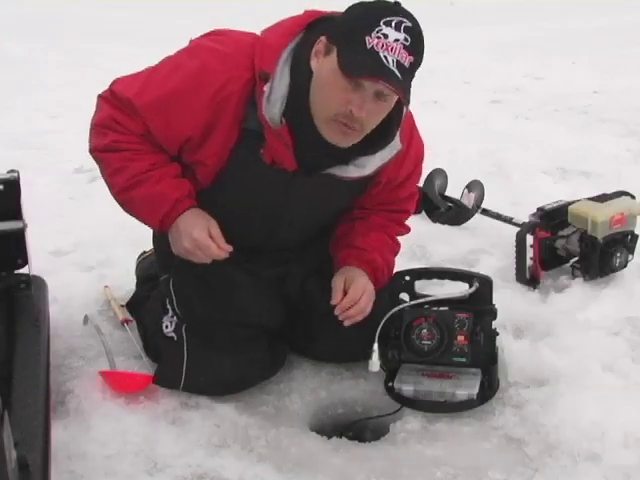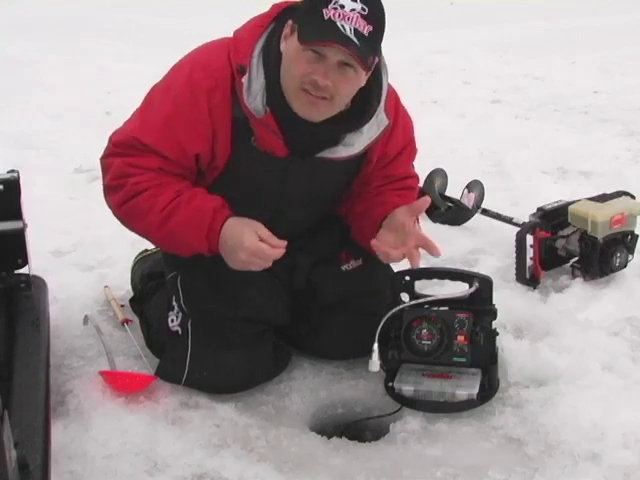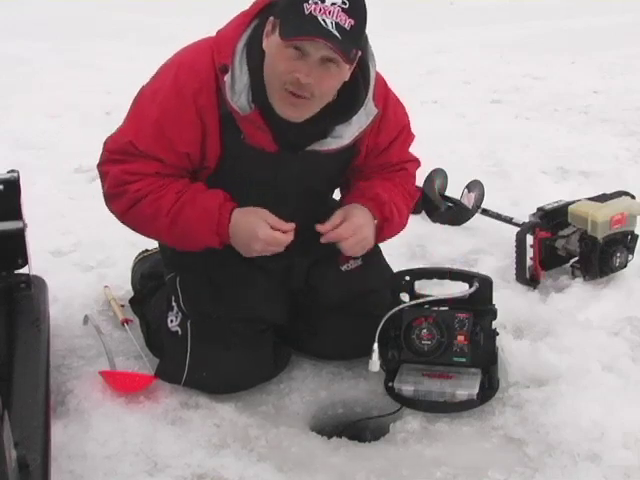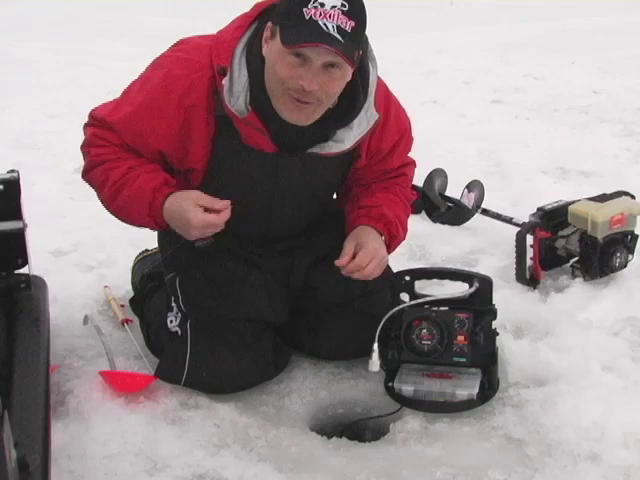To be really effective using a Vexilar means you really want to understand speed and organization. You want to get down and get up very easily. You want to make sure that you get on those fish. One of the big advantages you have with a Vexilar is the unfair advantage of knowing there's more fish down there to be caught.